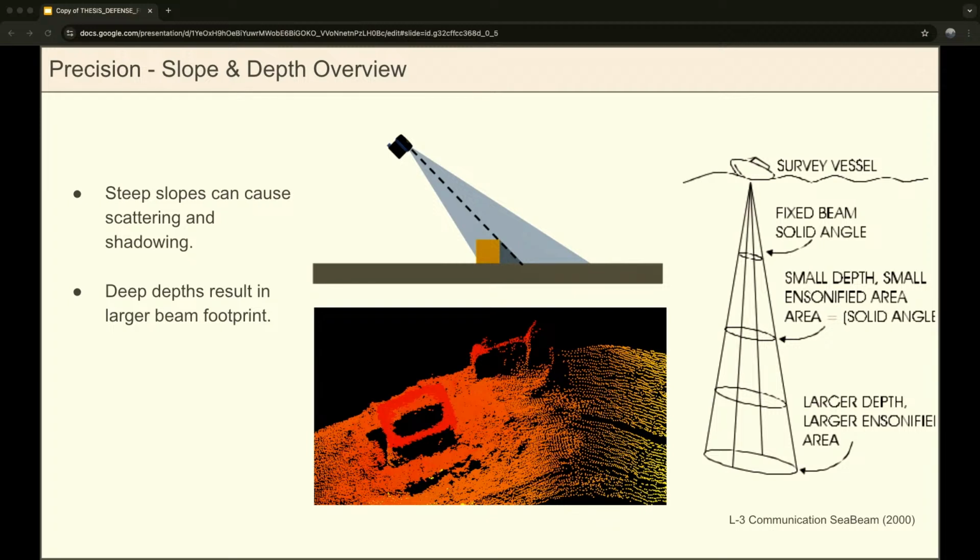And that's exactly what we see in, this is actually raw data from our multi-beam. So this is over the Moss Landing Power Plant thermal outfall chimney. So you can see that these steep walls don't get very many returns on them.